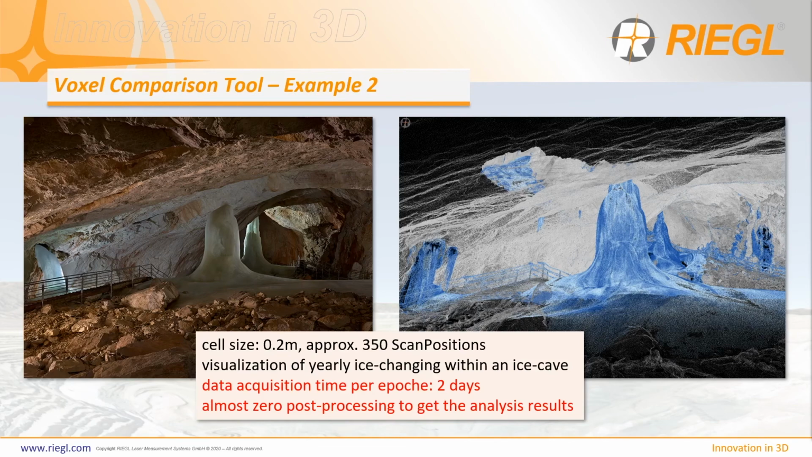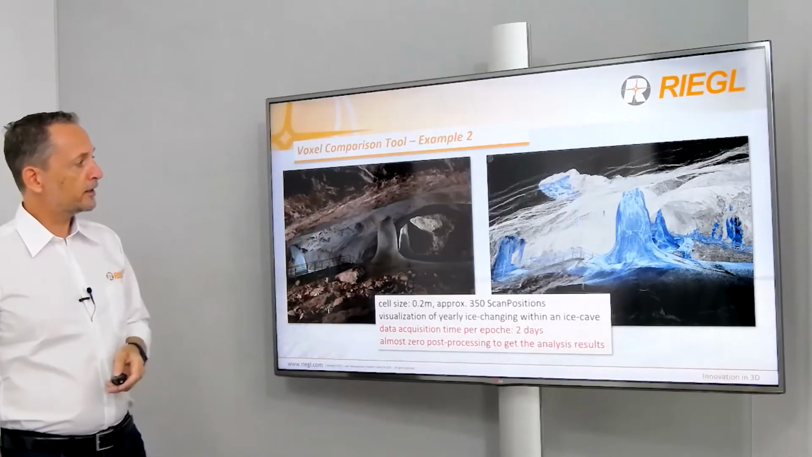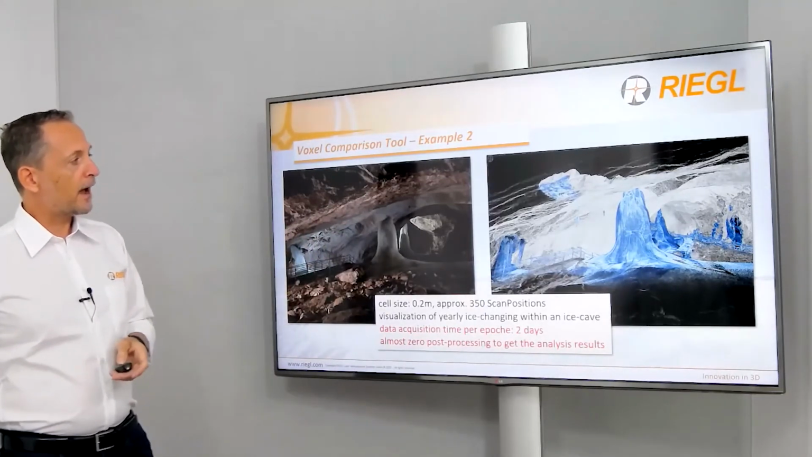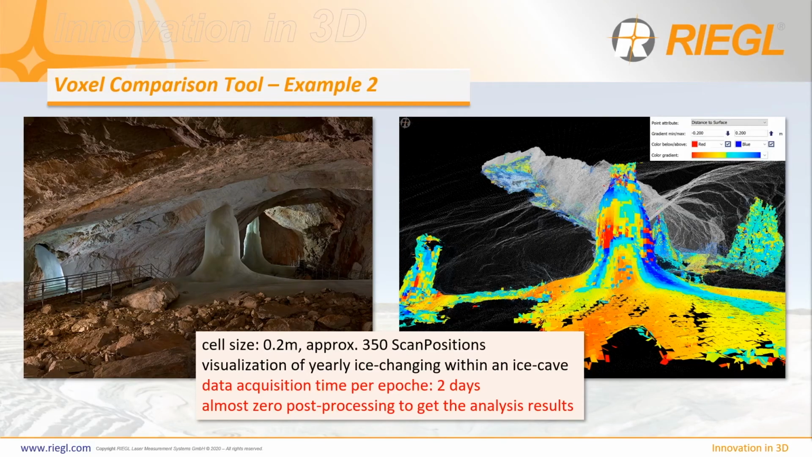Second example here, we have scanned a big ice cave, which was scanned twice between 2 years. On the left side, you see an image. On the right side, you see the scan data visualized by reflectance and the ice areas highlighted in blue. And now we see the result from the Voxel Comparison tool, and we can visualize with this new tool immediately zones of ice growing, indicated in blue, and ice decreasing, indicated in yellow to red colors.